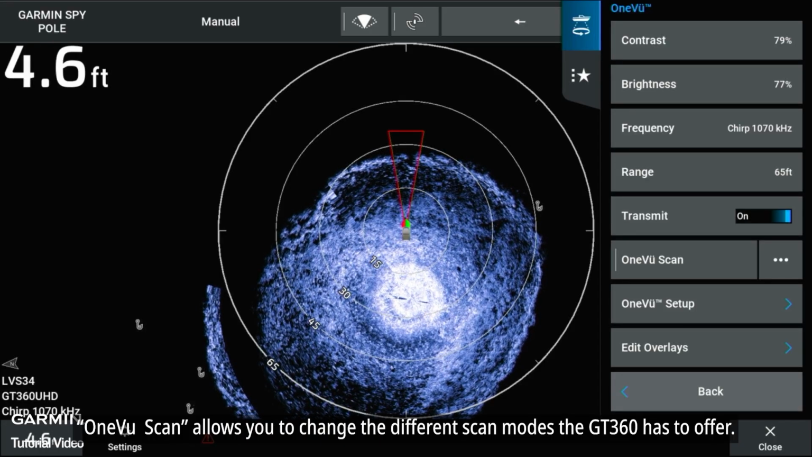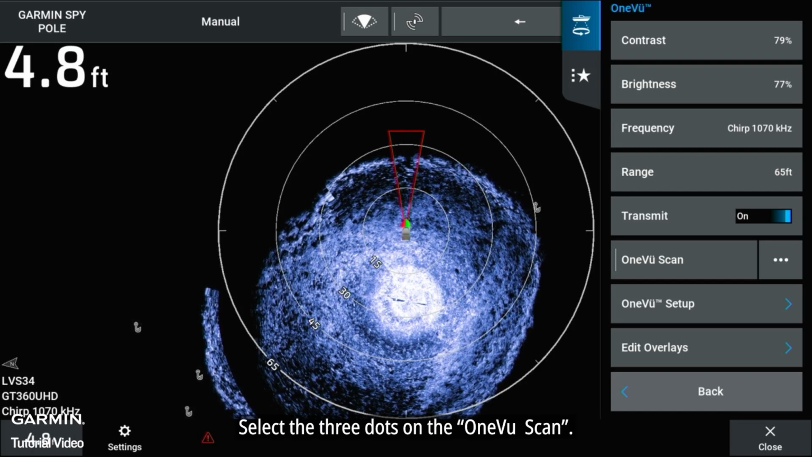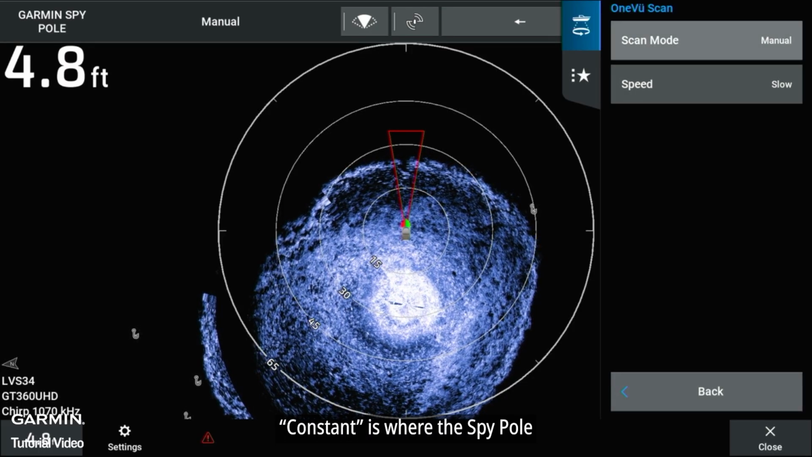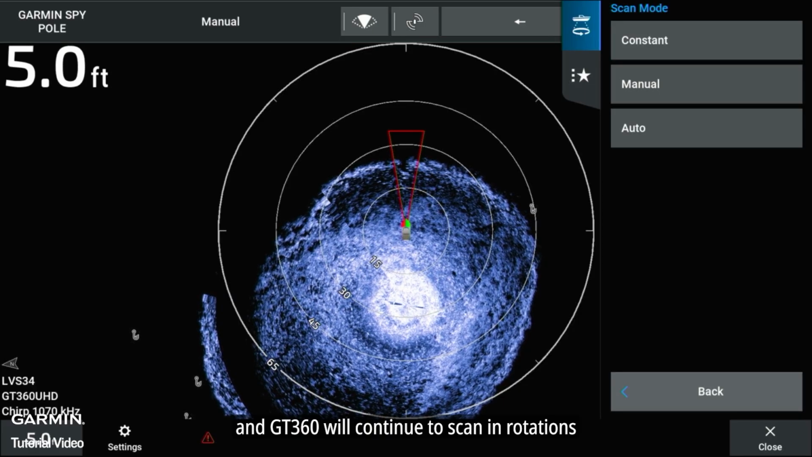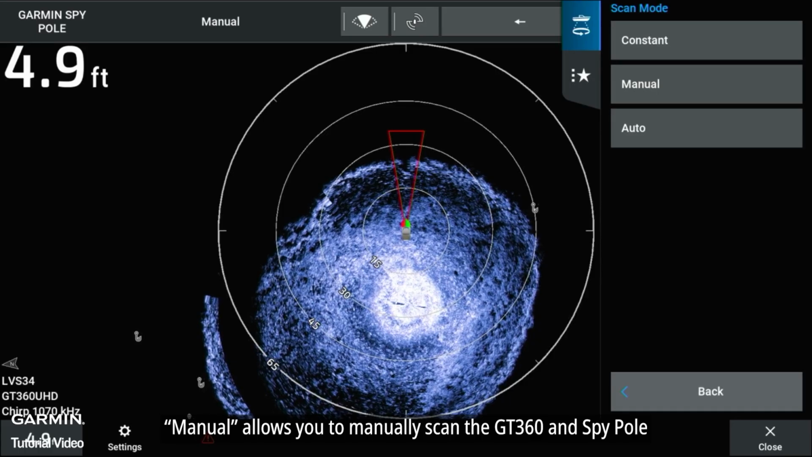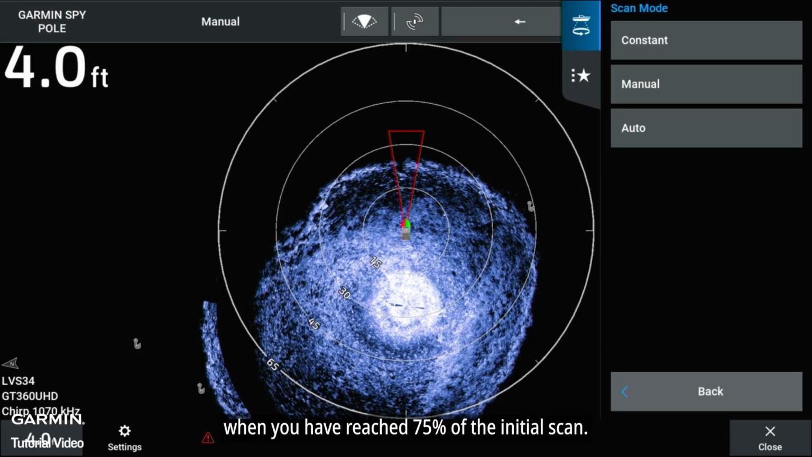OneVu Scan allows you to change the different scan modes the GT360 has to offer. Select the three dots on the OneVu Scan. Here you will have Scan Mode and Speed. Constant is where the Spy Pole and GT360 will continue to scan in rotations until you turn off the scan mode. Manual allows you to manually scan the GT360 and Spy Pole when you press the Scan Mode button. Auto will automatically scan when you have reached 75% of the initial scan.